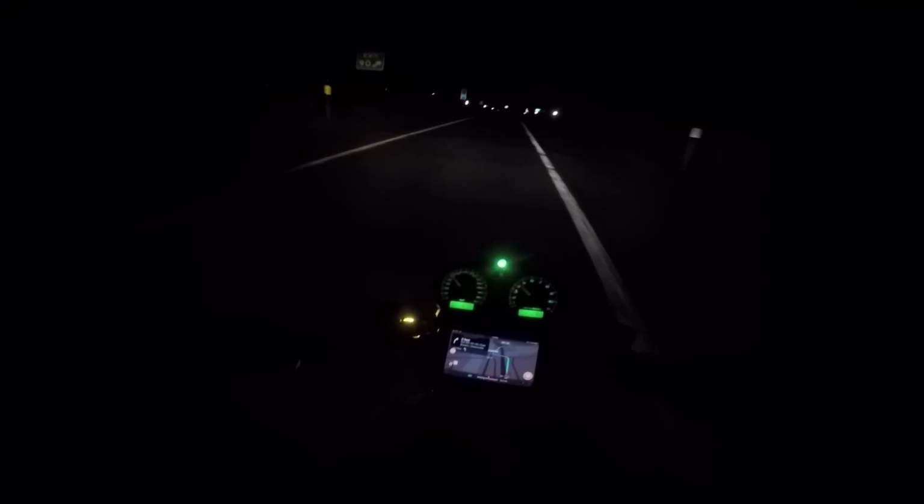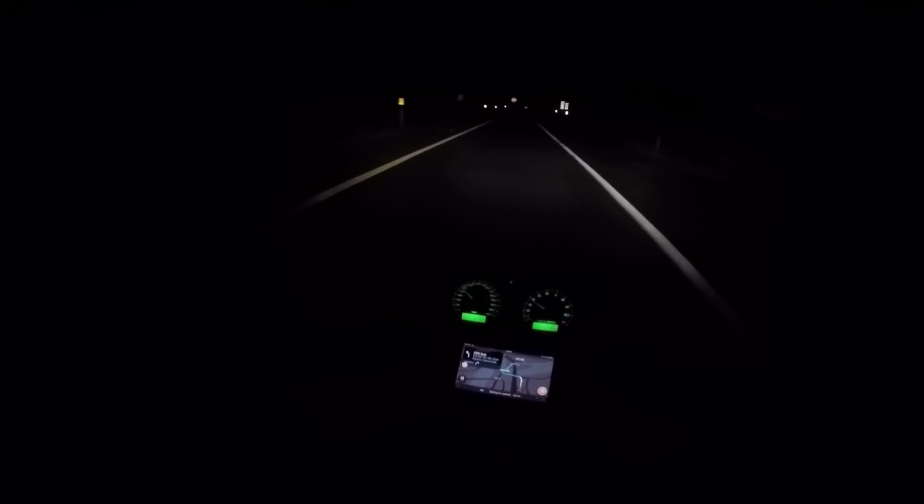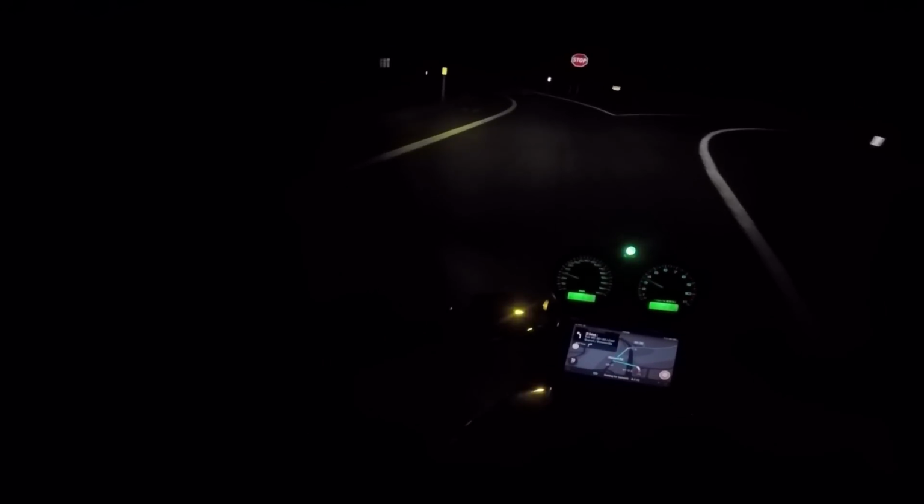But yeah, it's gonna be camping in the natural environment, like real camping, not glamping. We're actually going to be on this private property over here, and look how pitch black it is around here. Madness.